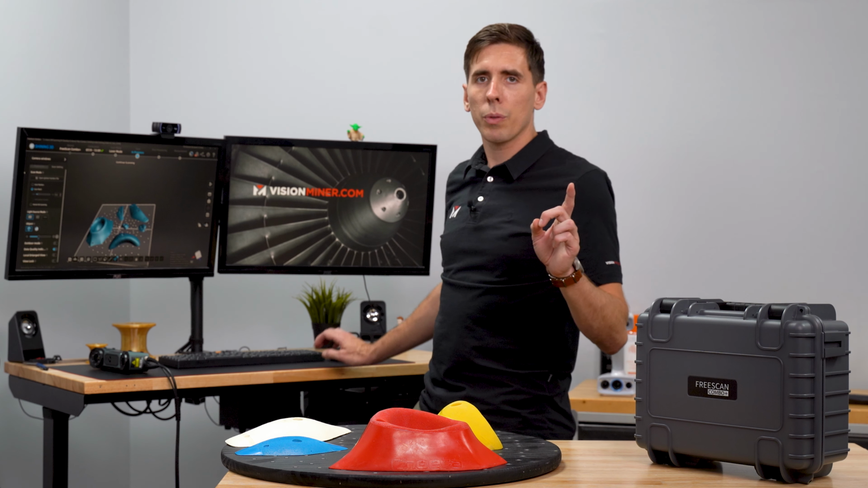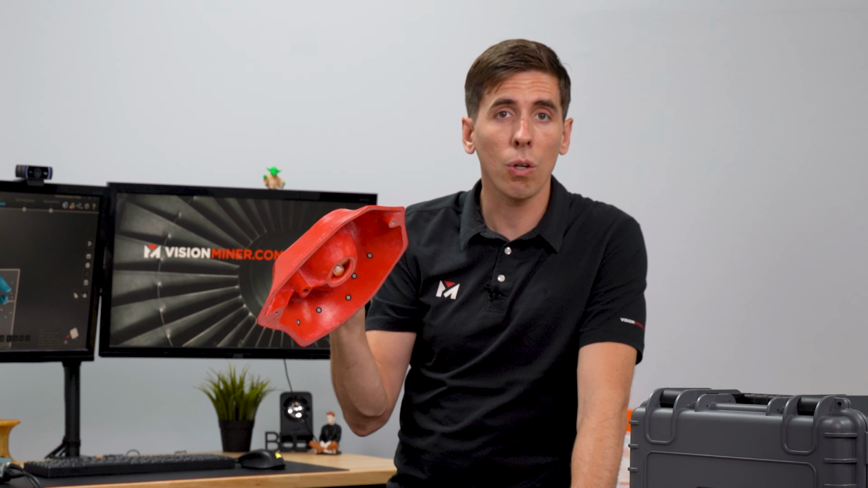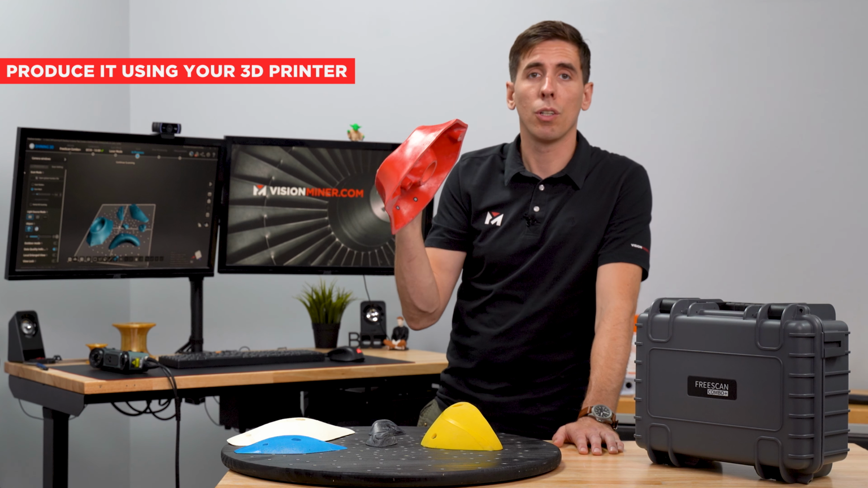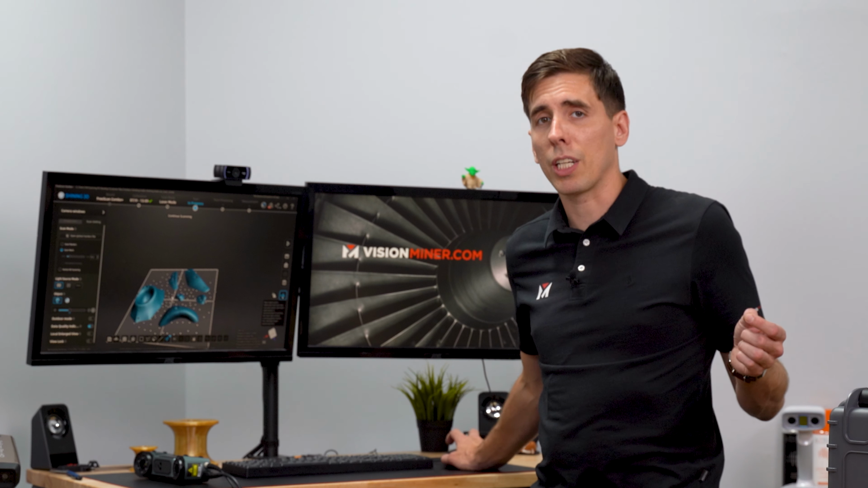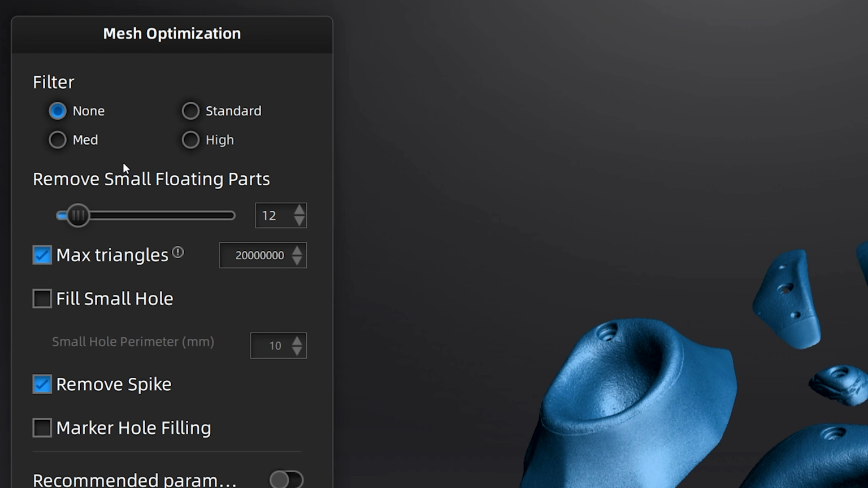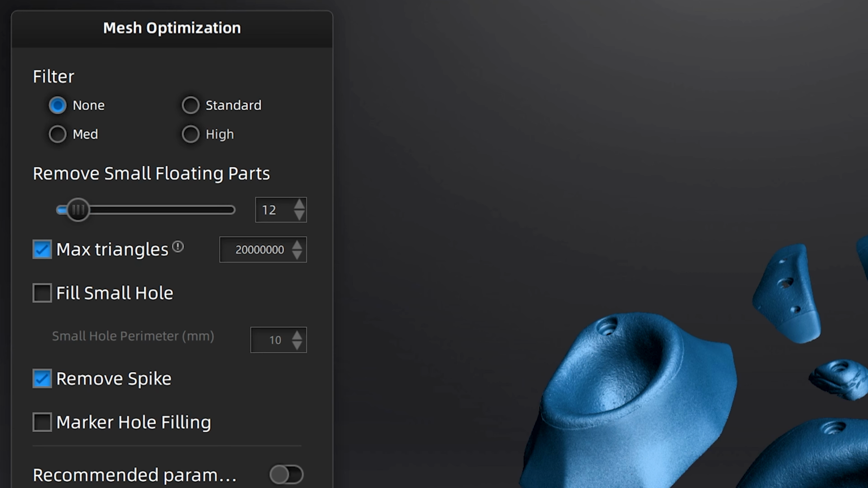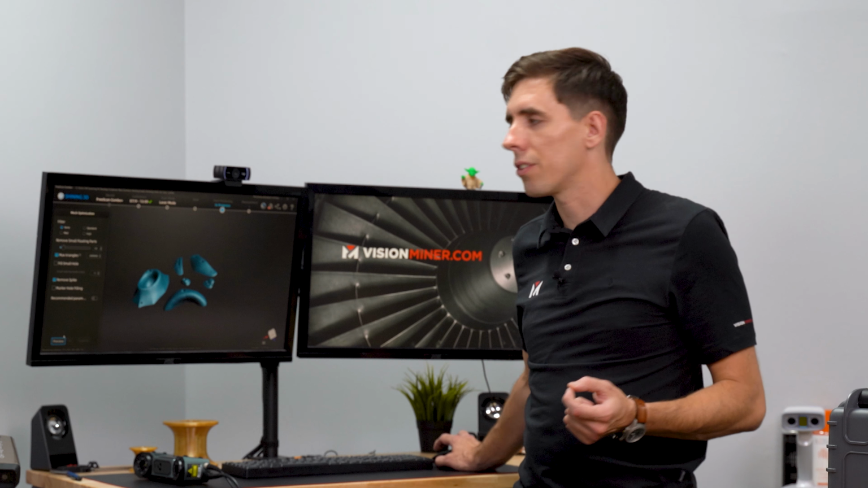But then we're going to go in and we're going to scan this red one here, both sides. So you can see what it's like to scan an entire hold. And we could literally slap that on a 3D printer and have our own hold. So let's do that real quick. First things first is going to be mesh optimization. So when we optimize the mesh, we have these options for filtering, removing small floating parts, maximum triangles, etc. I'm just going to leave that on no filter and everything because we want to preserve the original geometry as it is.